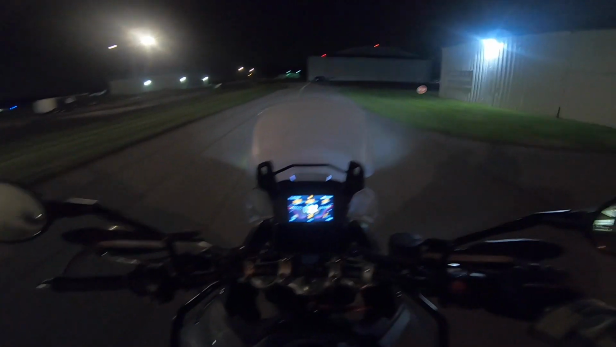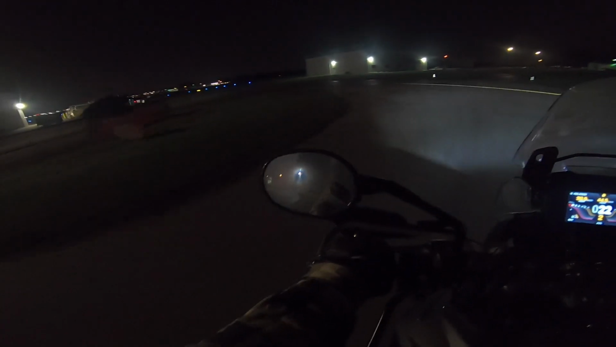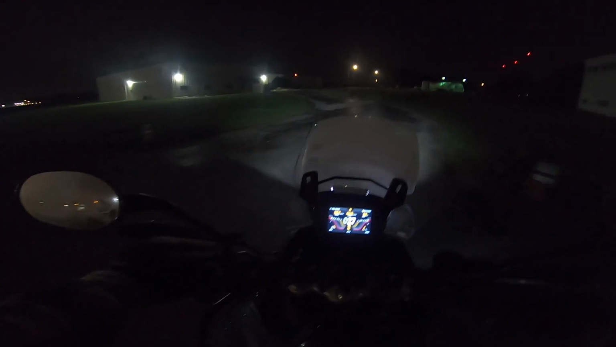So, yeah, this is actually a taxiway, but we gotta use it to cut through to the back gate, get out of the airport.